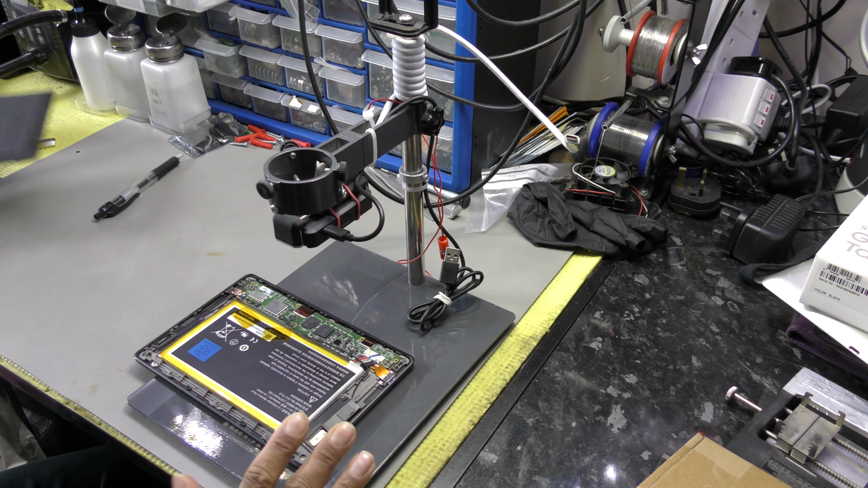Okay, so I did manage to take it off eventually without damaging the component. The board had to come off because there's a battery, and I'm glad I took the board off because the excessive heat being applied would have bulged and damaged the battery. Anyway, let's get back onto this.